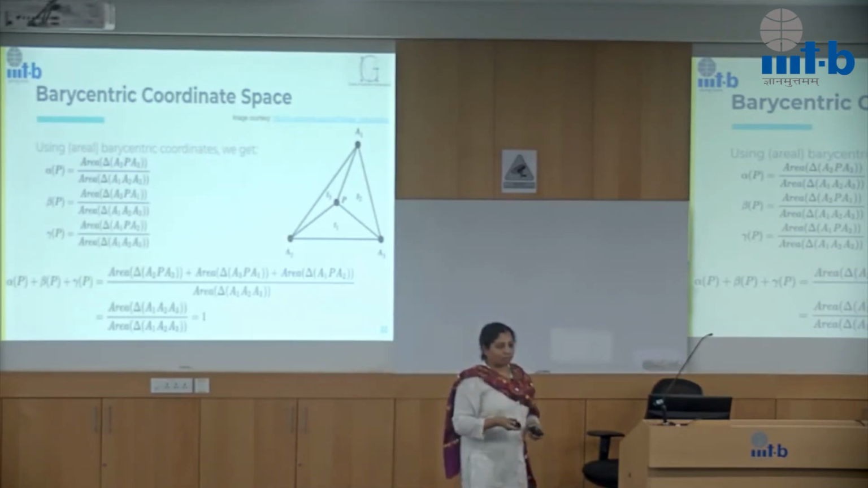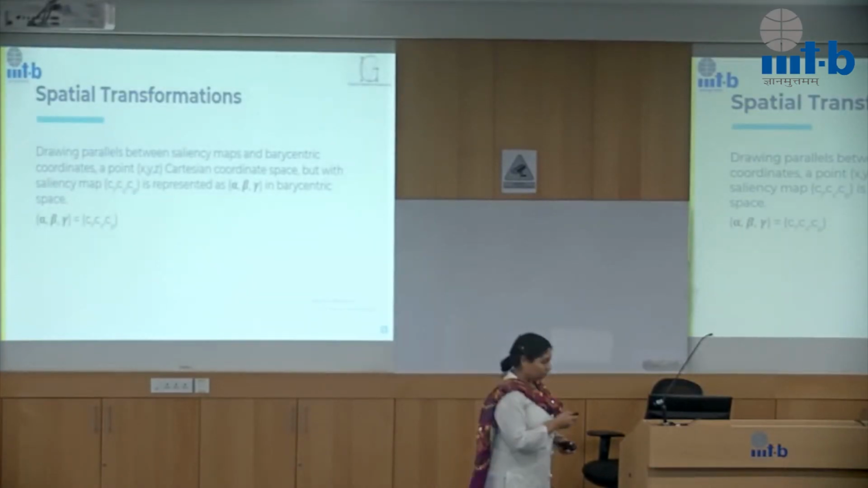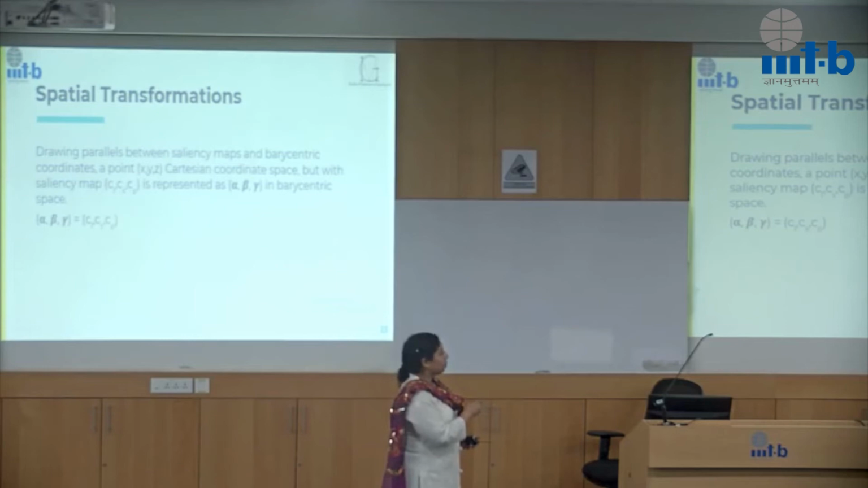Now we know the alpha, beta, gamma because those are the CL, CS, CP values. So what I do now is, given my CL, CS, CP values, I can now find where this point is going to be. That I can find by doing alpha into vertex 1, plus beta into vertex 2, plus gamma into vertex 3, and I'll get the point in the barycentric coordinate.